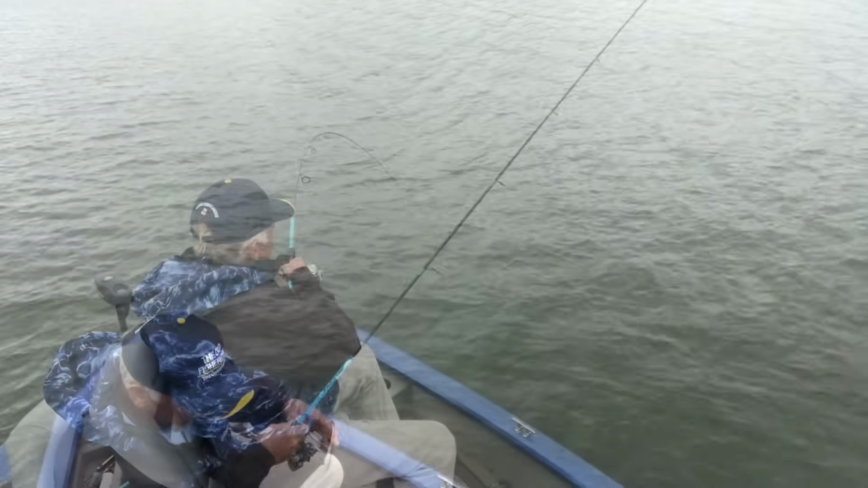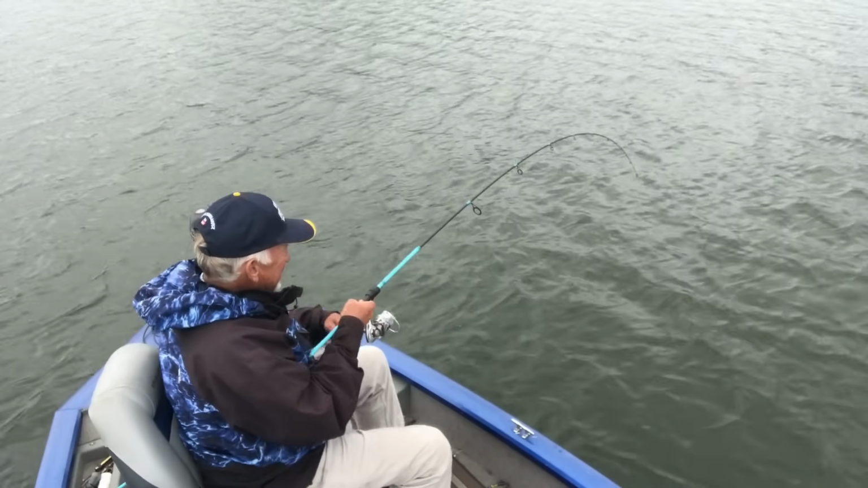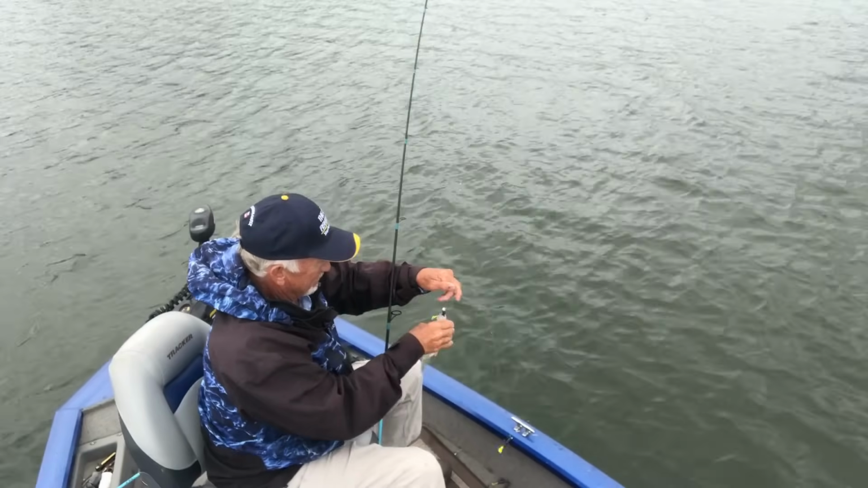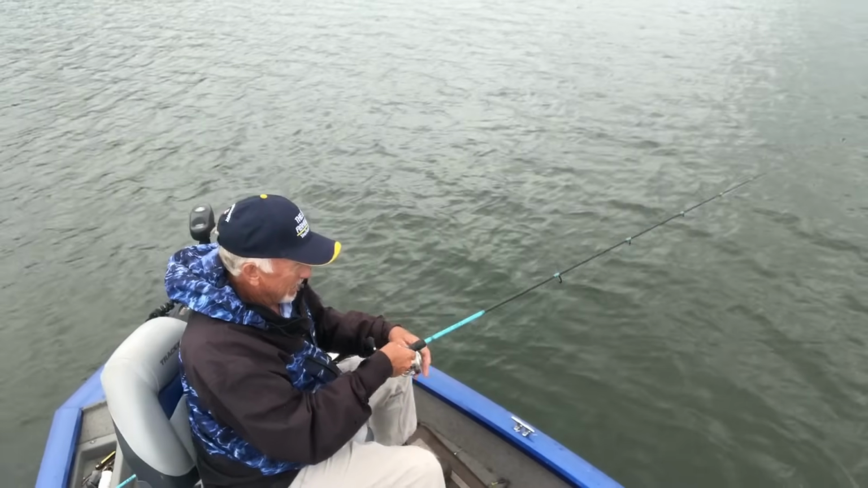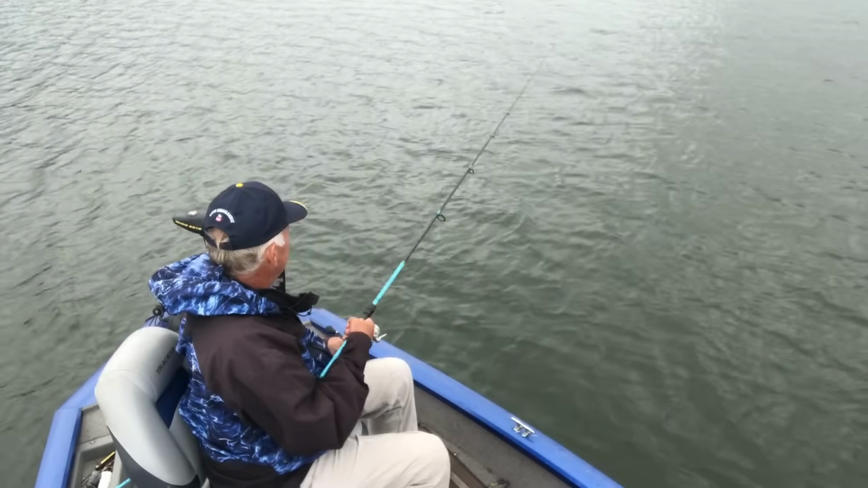There he goes. Some darker jigs. Hey, maybe they're gonna start biting a little bit now. They've been slow all day. We've been changing around jigs. I got red bug and chartreuse on right now, and we got a big chartreuse and orange on the bottom. Maybe we'll catch a couple now.